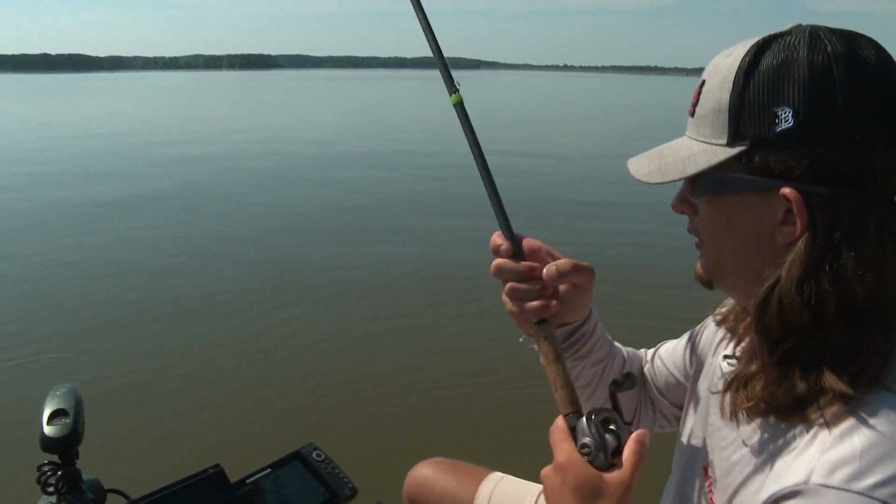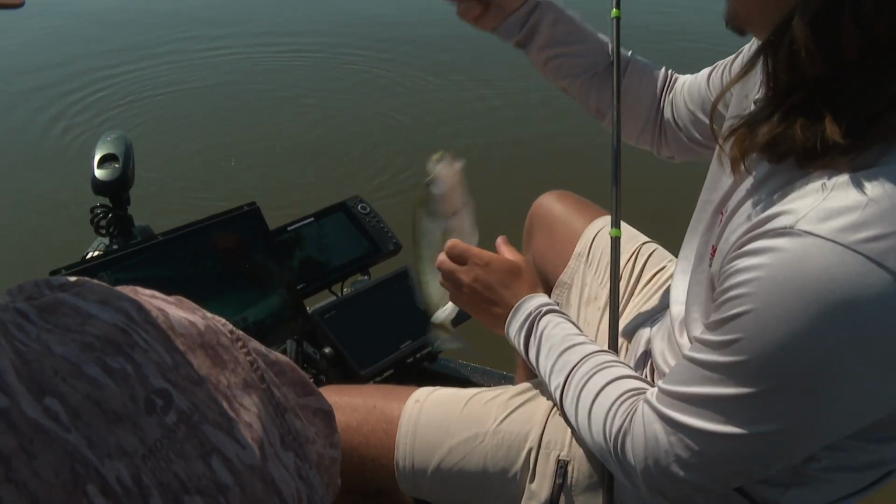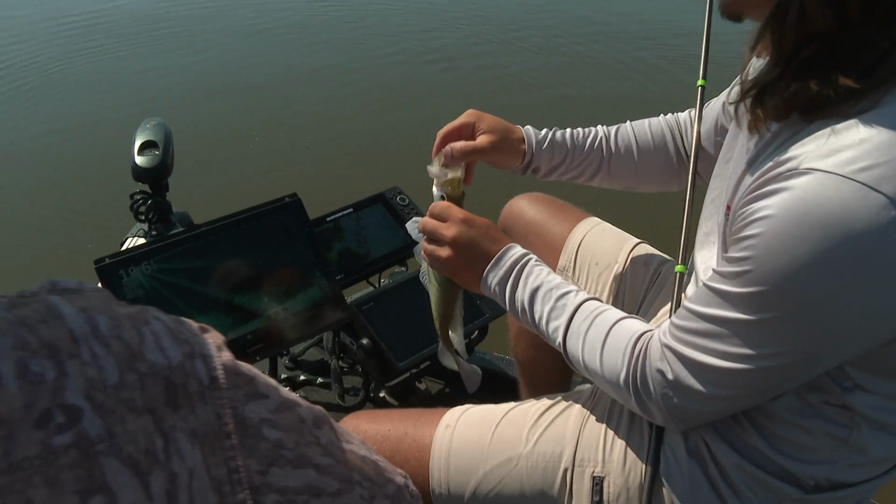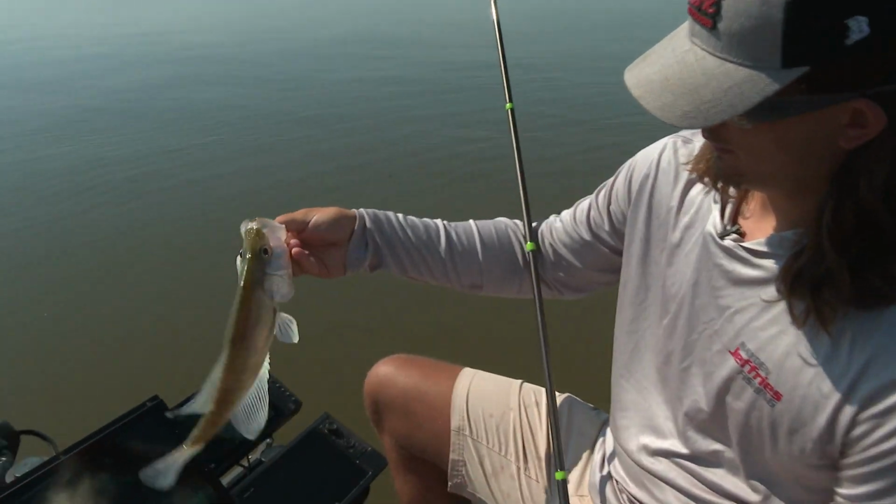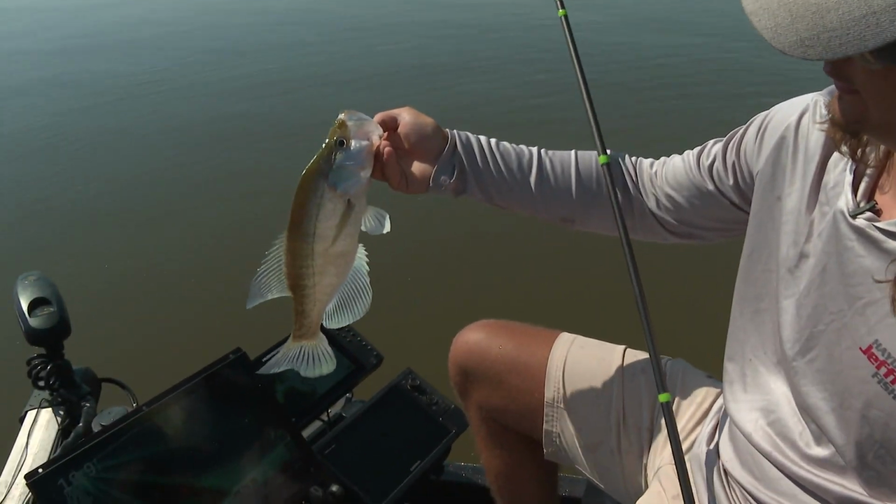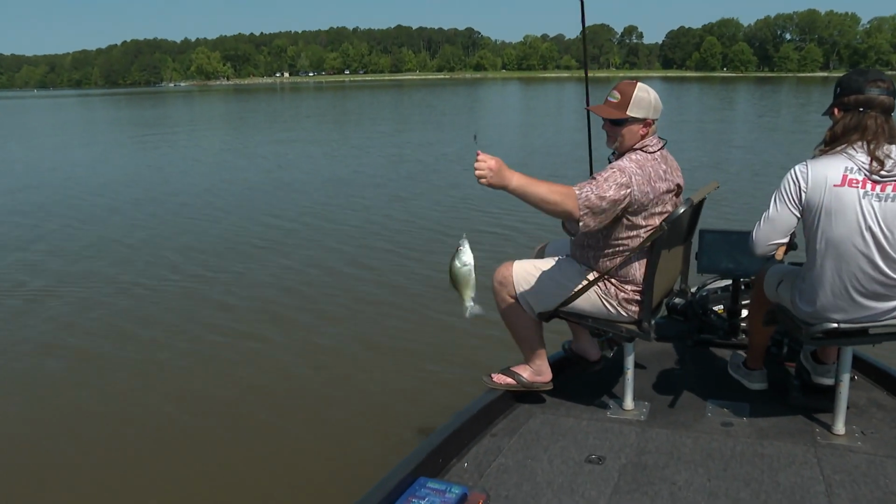That's a good fish. Oh man, yeah. Pretty fish. That fish pre-spawn is probably a pound and a half, pound and three-quarters fish. They hit the shiny jig.